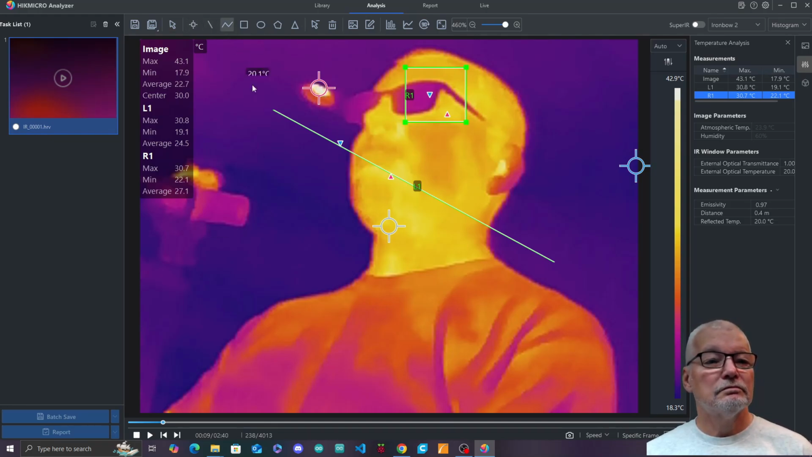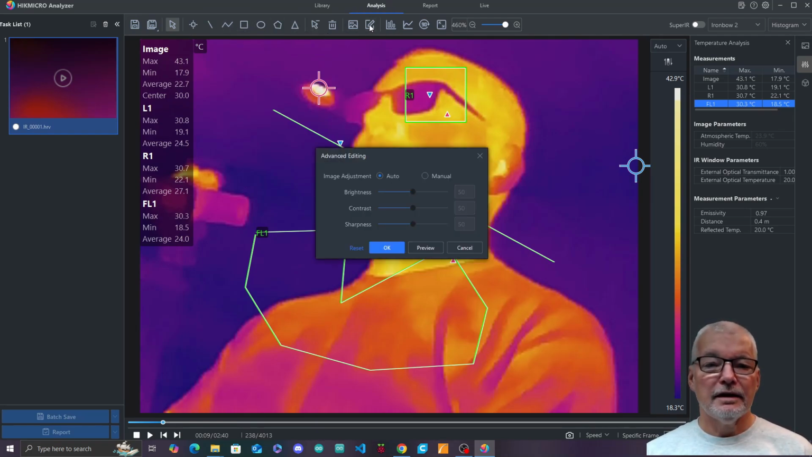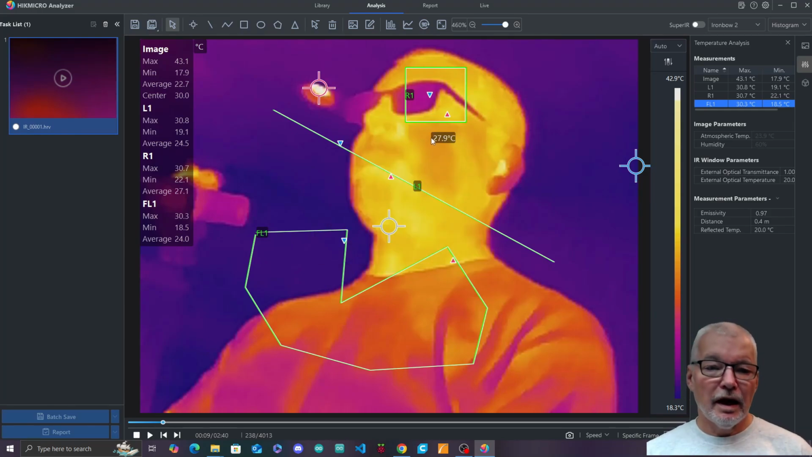Spot, wavy line, extra feature. Guess you can specify an arbitrary shape to measure within as well. Yep, triangles. So plenty of different ways of analyzing. You can edit the information, so you're changing the brightness, contrast, sharpness. Anyway, this is not an in-depth review of this application.